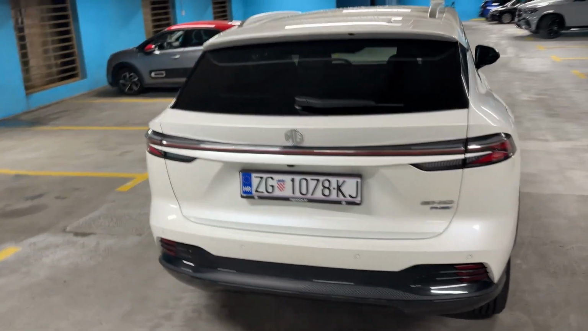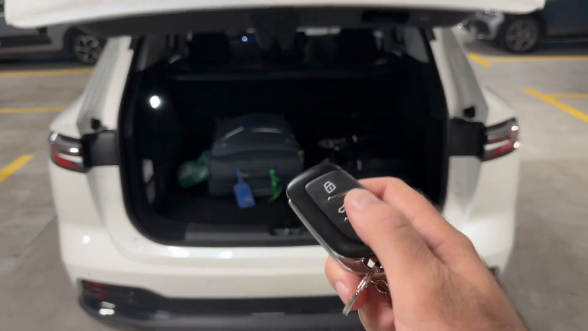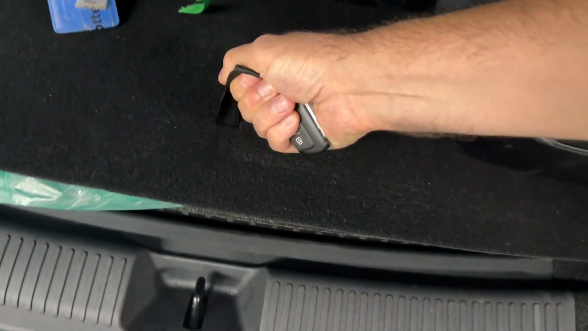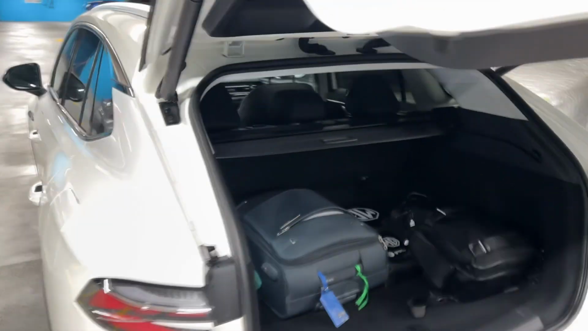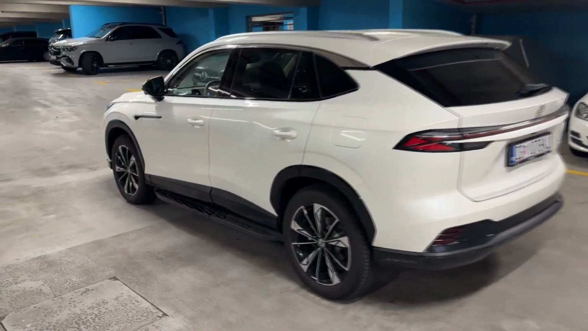Let me open the trunk. So the tailgate opens by pressing the button on the key, and here, as you can see, loads of room. You also have the additional room down there for your cables. But now, without further ado, let's go on a night point of view test drive with this car.